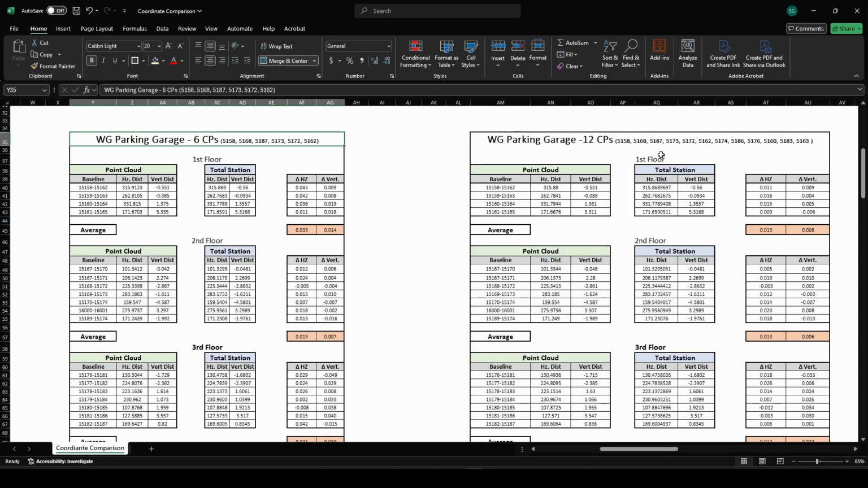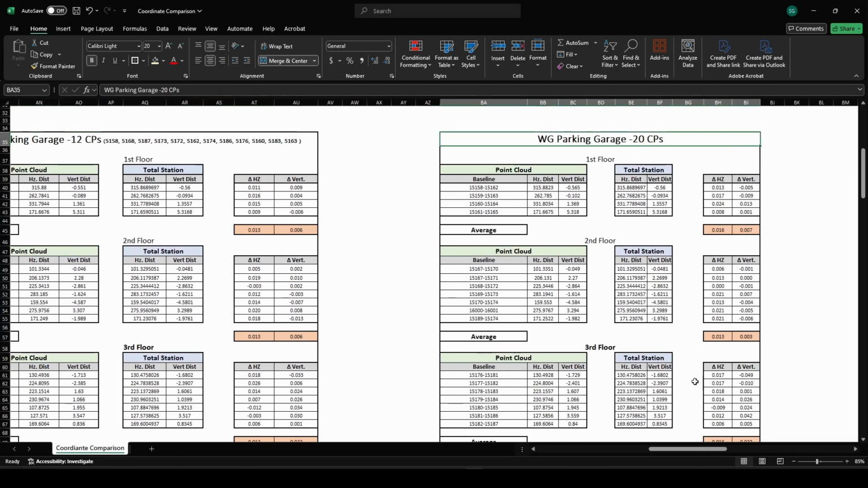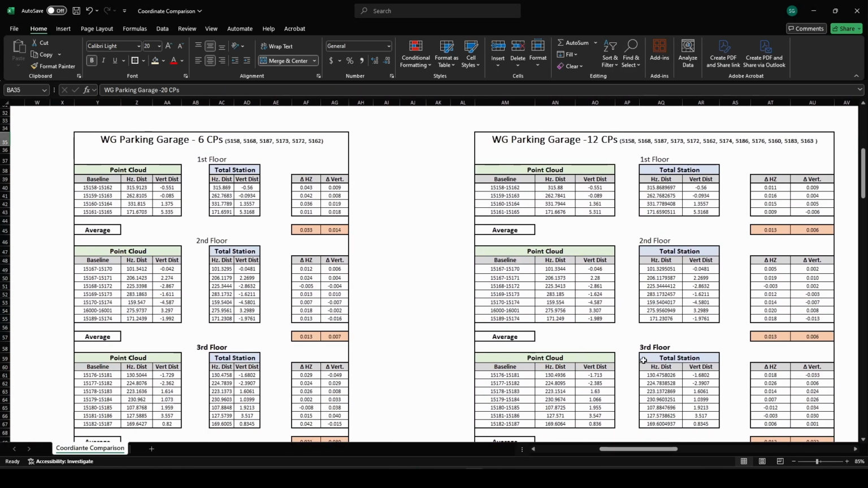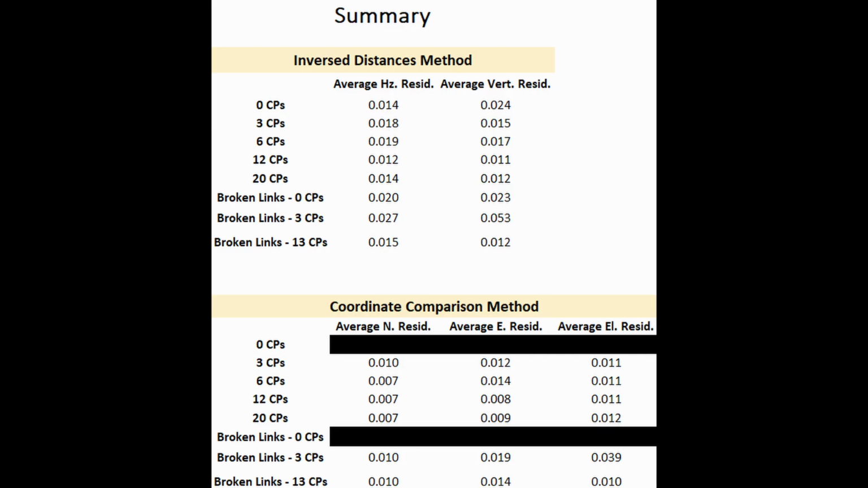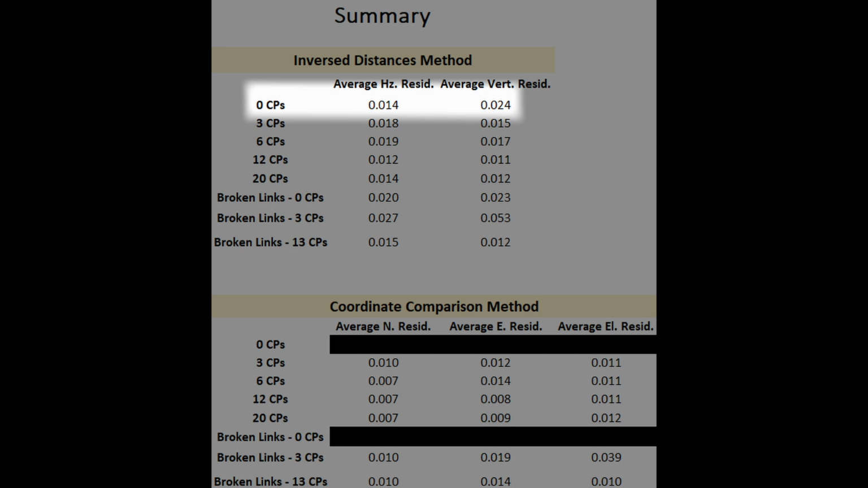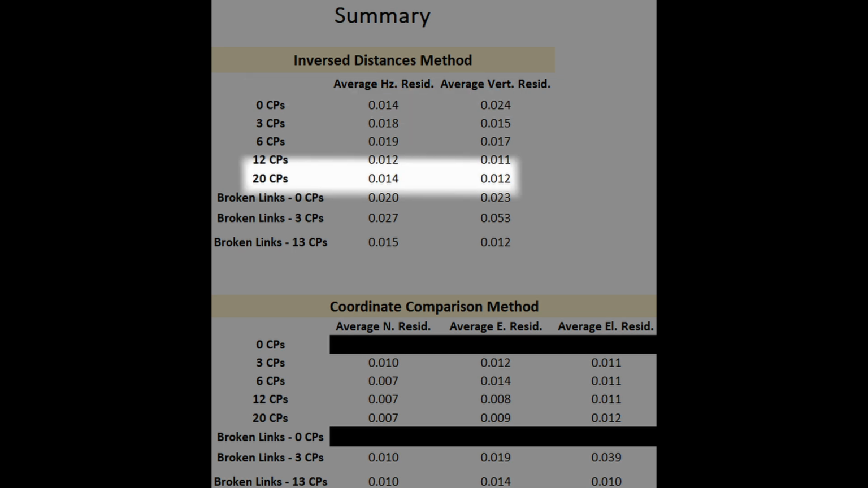I then reprocessed the project site with 6 control points, 12 control points, and 20 control points, evenly distributed throughout the project site each time. At 6 control points, no decrease in error was noted from the inverse distance method of comparison versus the uncontrolled data set. At 12 and 20 control points, a minor decrease in vertical error was observed when using the inverse distance method of comparison from the previous data. For example, the uncontrolled data set went from an average vertical residual of 24 thousandths of a foot or 7 millimeters to 12 thousandths of a foot or 4 millimeters with 20 control points being applied.